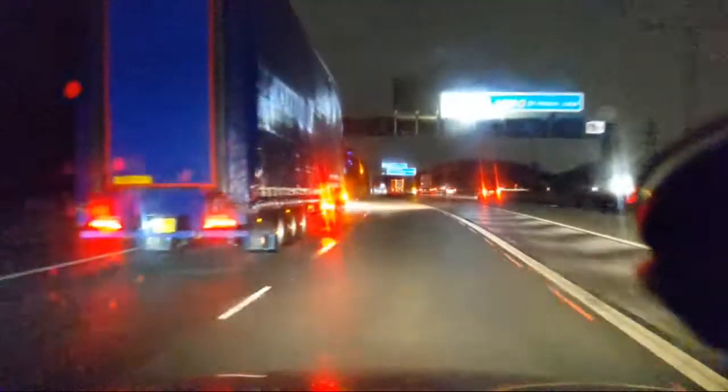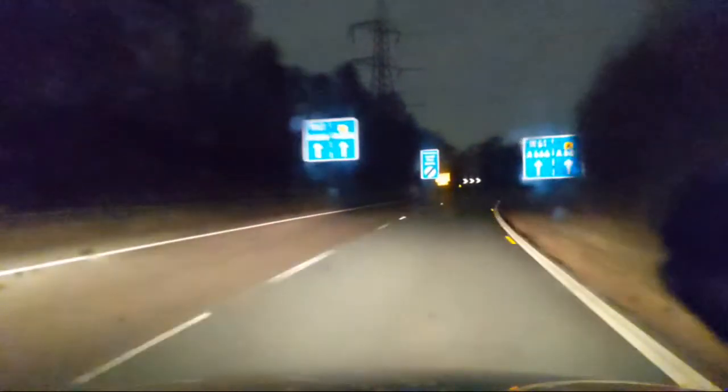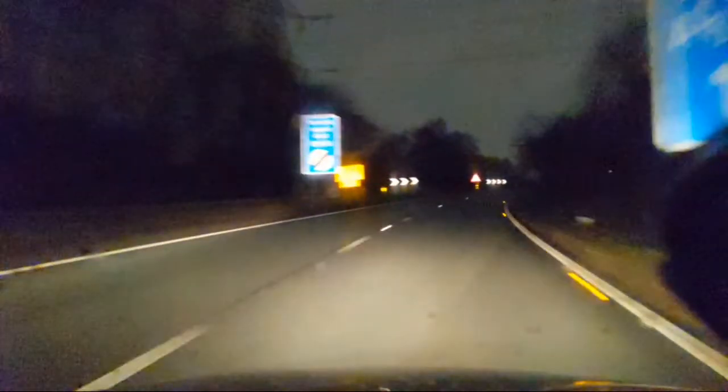Normally do this at 70, but it's quite windy and it's a bit wet. So I'm not doing it at 70. I'm doing it at 60. Fourth lane, says there, has been... third lane's been closed. First lane has been closed. We'll get there in a minute. Right, I'm only doing 60.